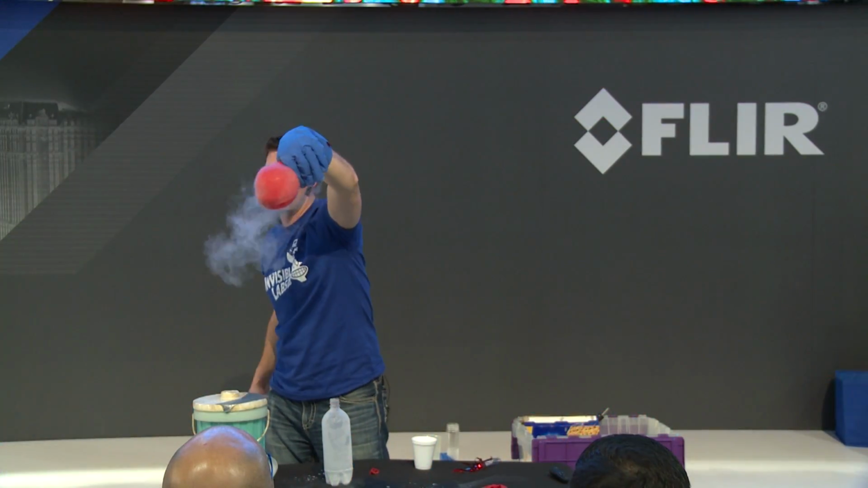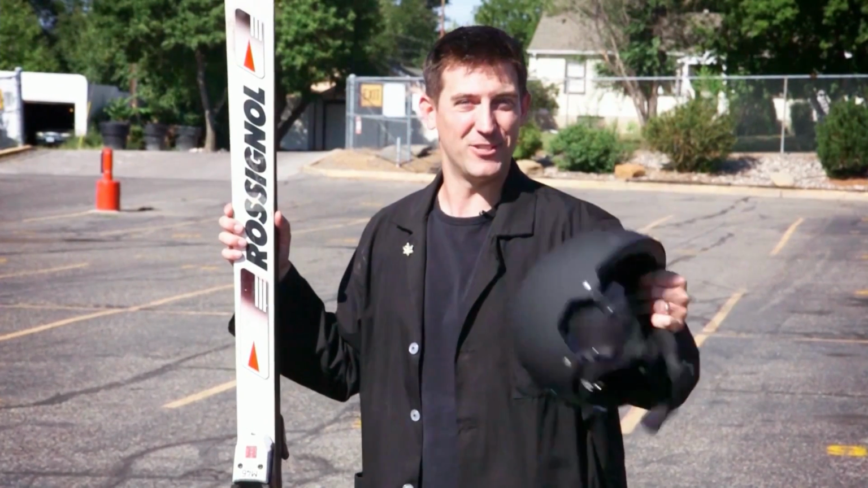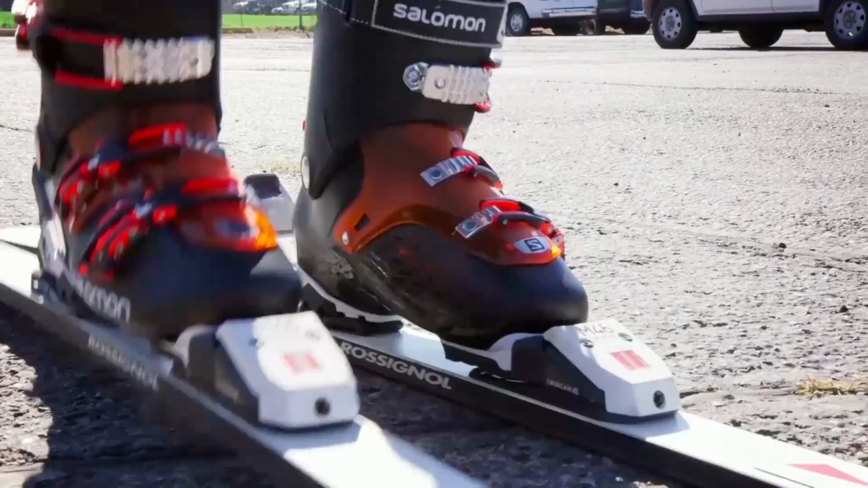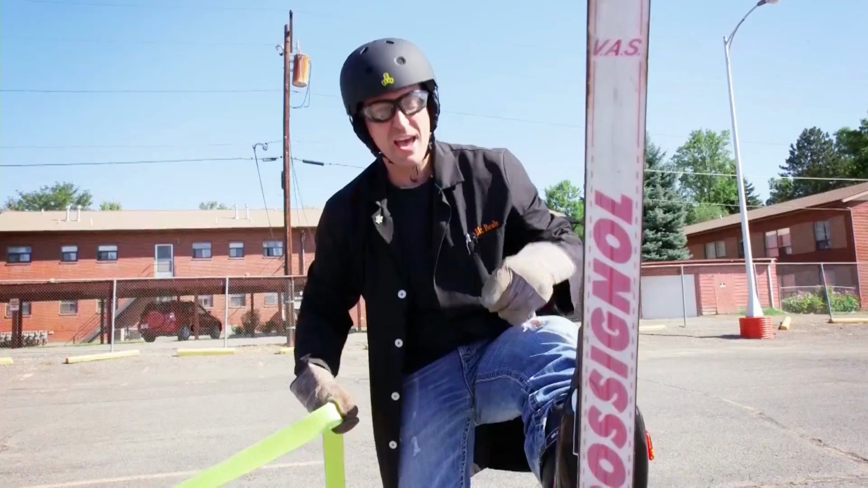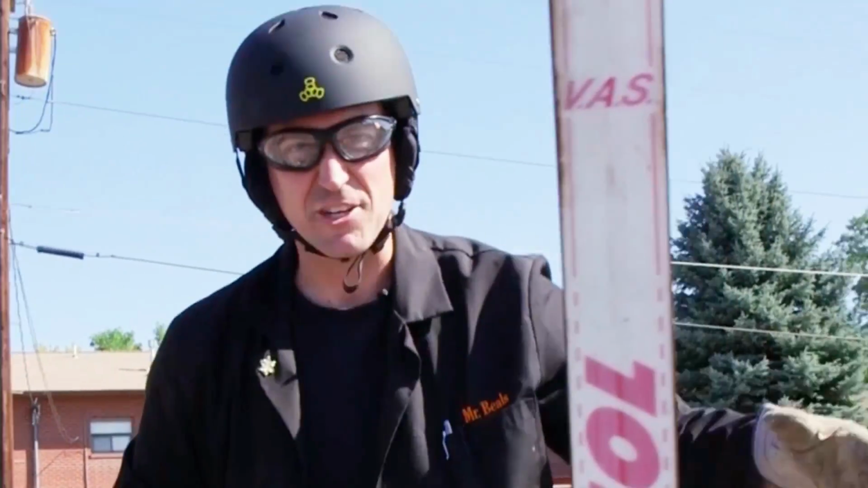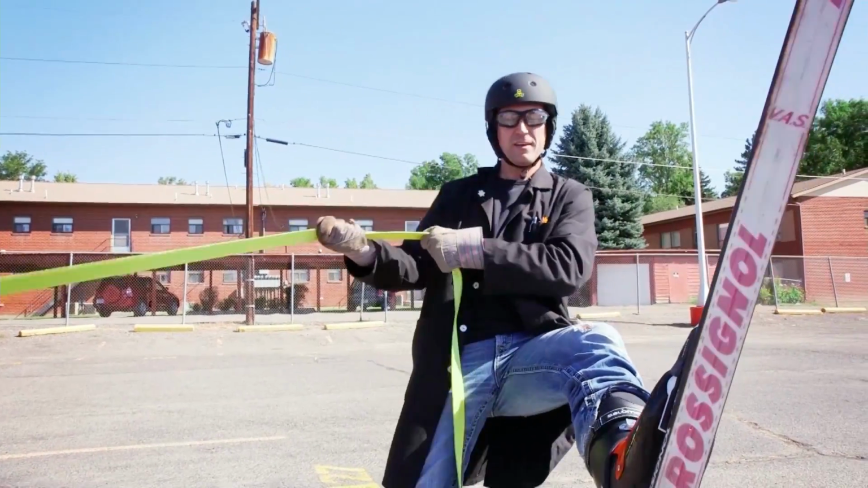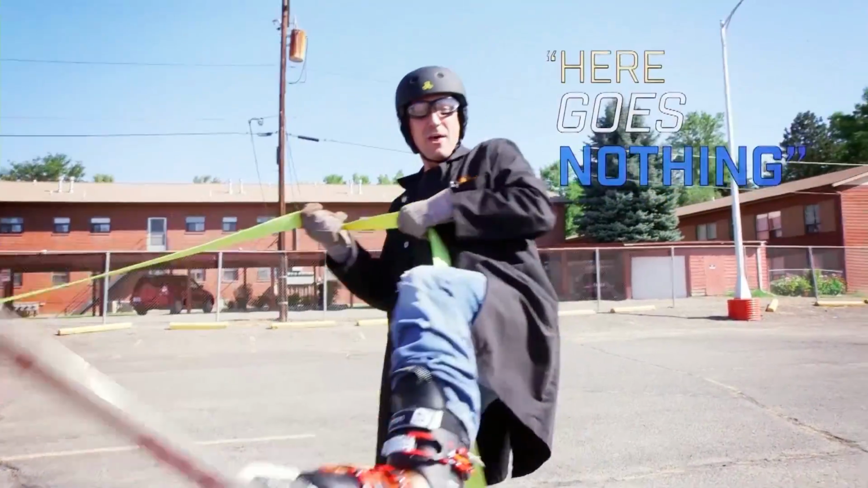And I will try one more time at the end to see if we can get a balloon to blow up. But before we do that, I got to let my hand warm up, and we'll switch gears to some hot stuff. I have no idea what this is going to look like, but if it works out and I survive, we might be able to see friction in a way we've never, ever seen it before. I hope that ski is completely melted when I get done. Just trash. And I hope there's pieces of hot wax all over this parking lot. There goes nothing.